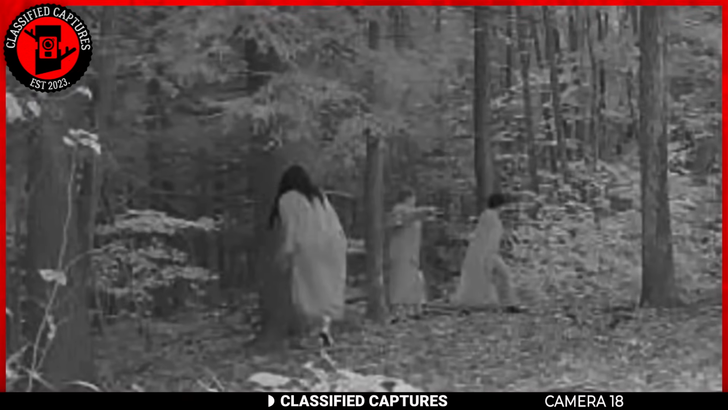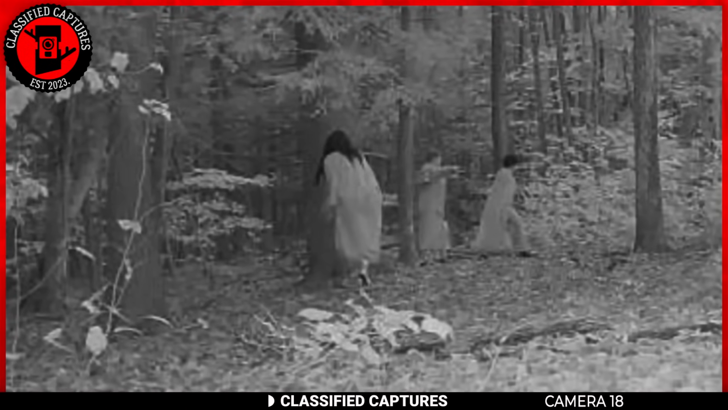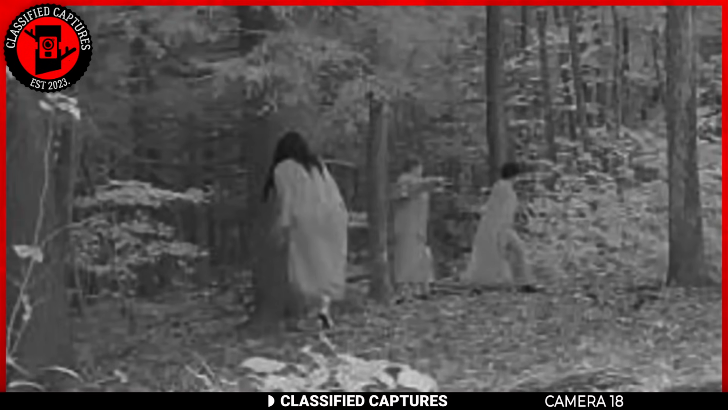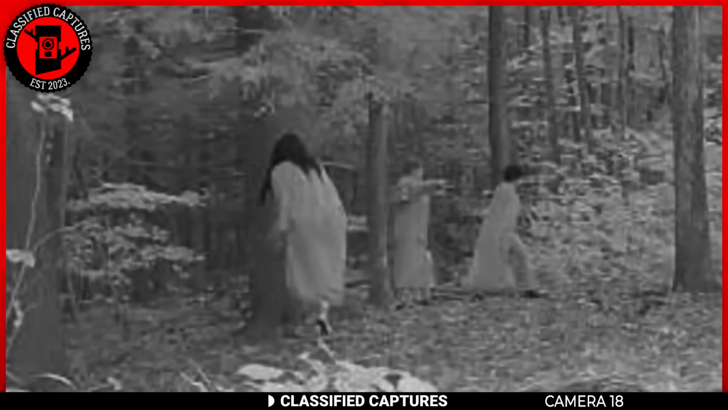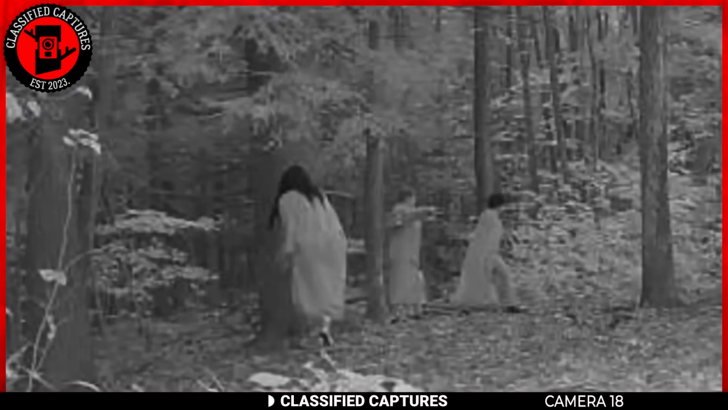The long dresses they wear, while traditional, don't necessarily align with this stereotypical image of witches. After all, people often dress in different ways for various reasons, and clothing alone isn't a definitive indicator of one's nature or intentions. But what do you think? Could they really be witches, or is it something else entirely? Kindly share your thoughts.